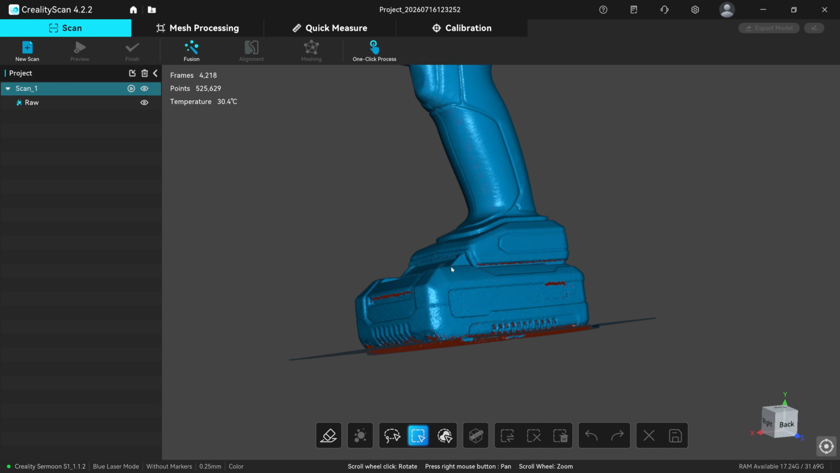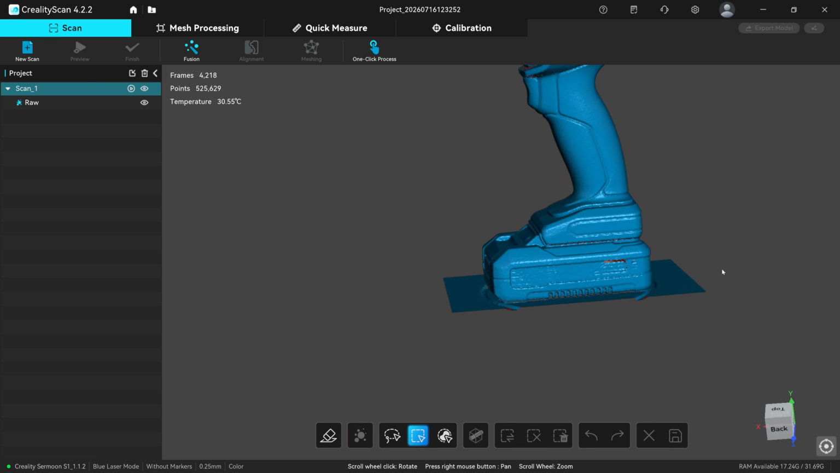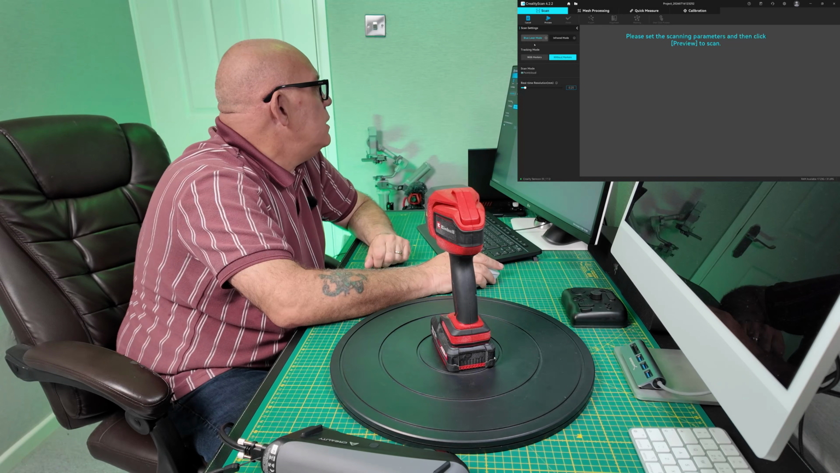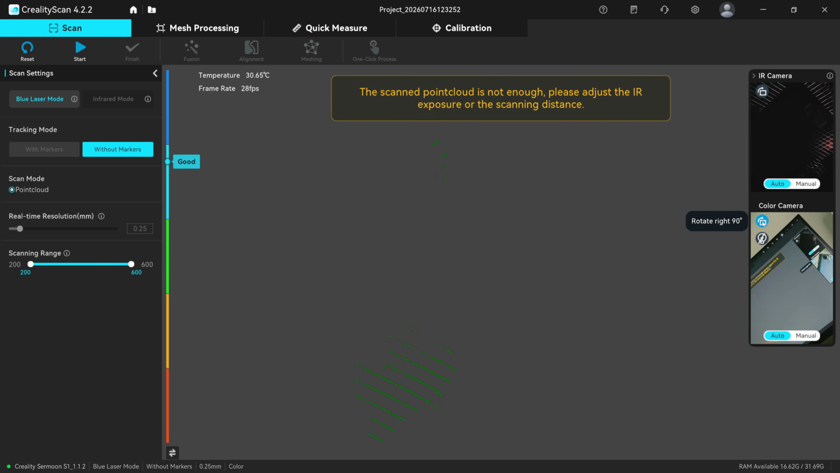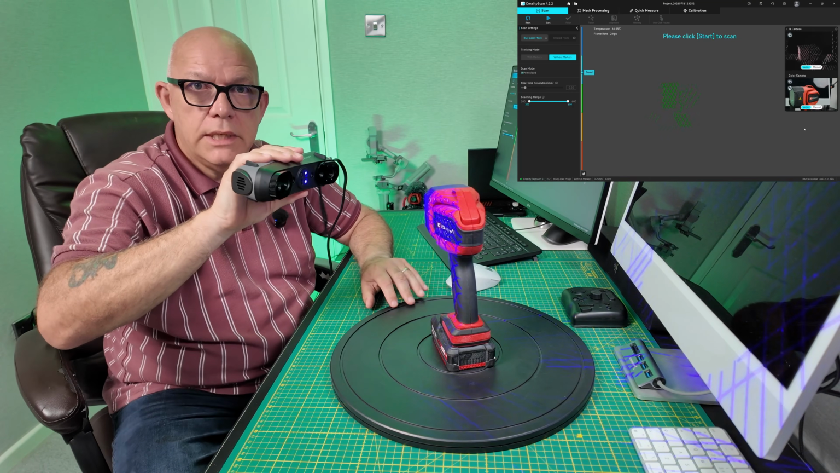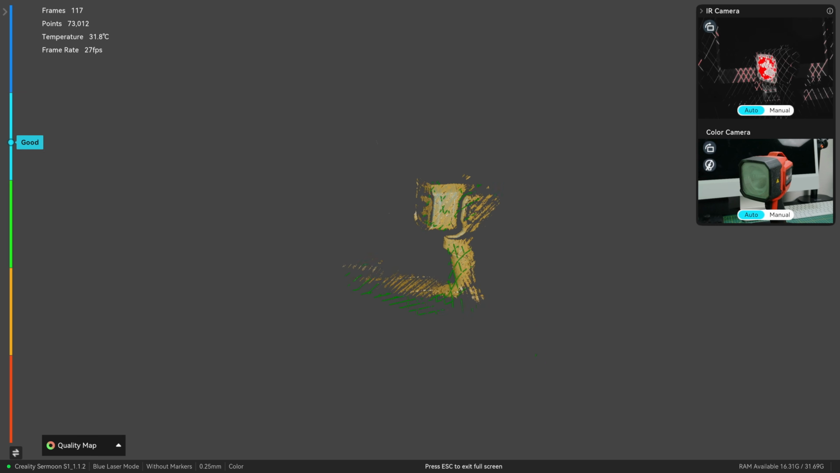That looks okay as well. I'm sure that if I was to fuse that and export it, that would be a decent scan. So new scan, blue lasered again, without markers, 0.25 millimeters resolution, preview. And this time I'm just going to hit this button here, look, rotate 90 degrees, and that rotates it over now. So when I hold this in this orientation now, it will actually look upright. And let's see how we get on.